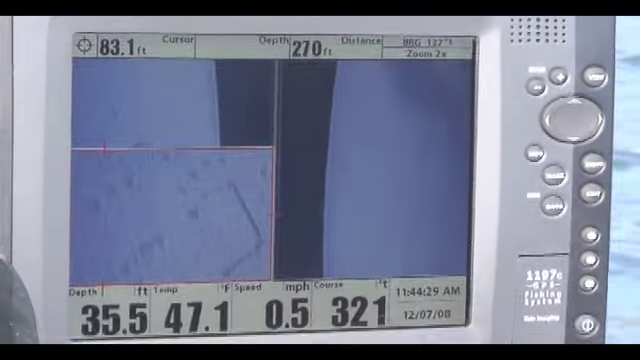Now, to make adjustments, if we want to brighten or darken that image, we'll hit our menu button 1 time. We're going to come down here to our sensitivity and highlight that. We can turn it down, which you can see the screen will get a little darker there. That's a little too dark. Or we can brighten that screen, which right now would be too much. So we're too hot right now.